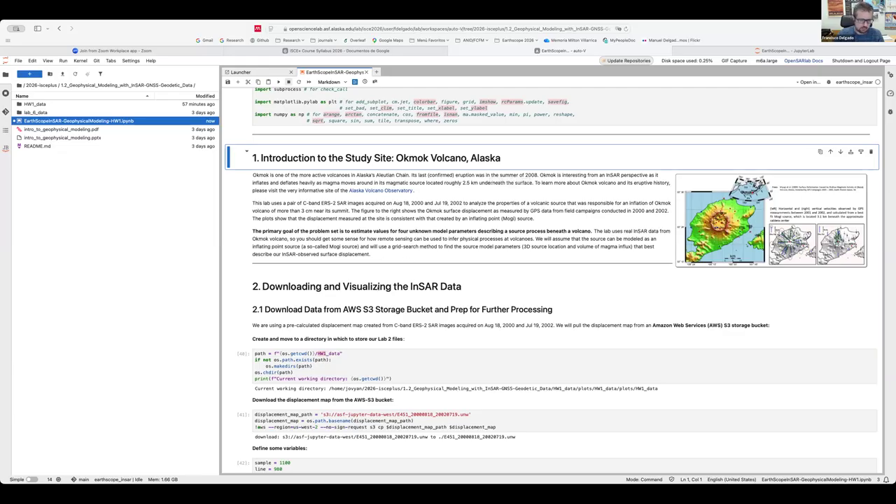In addition to being one of the best examples of ground deformation data, the advantage is that the deformation signal can be explained by the simplest source model for a pressure source located in a volcano, and that is the Mogi source model.